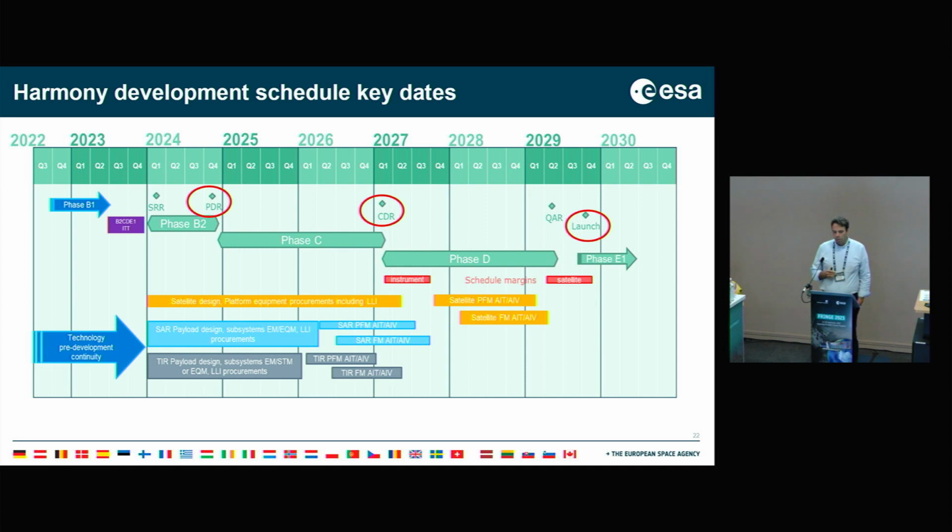And if you look at the development schedule, it may seem long for a lot of you, with launch in 2029, but it's a very compressed schedule, and it's quite challenging to meet. We do everything to do so because, of course, we want to make sure that the overlap with Sentinel-1D is as large as possible. We'll have a preliminary design review at the end of next year, early 2025, and a critical design review in Q1 2027.